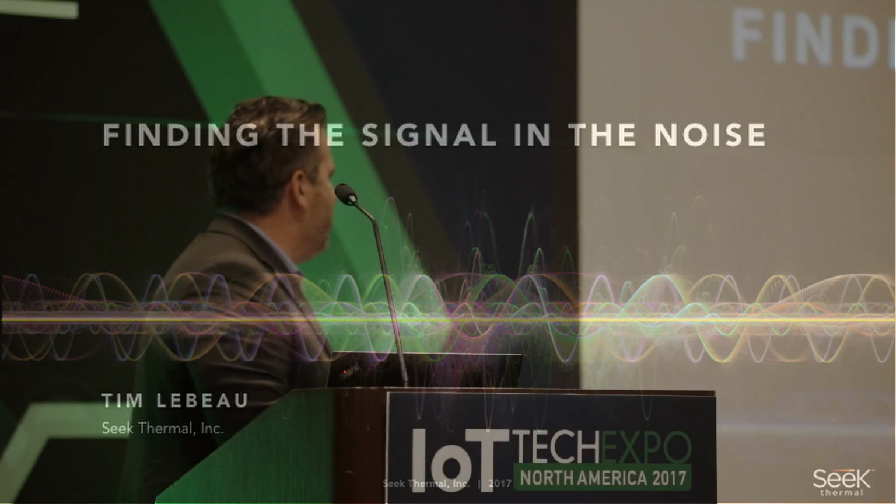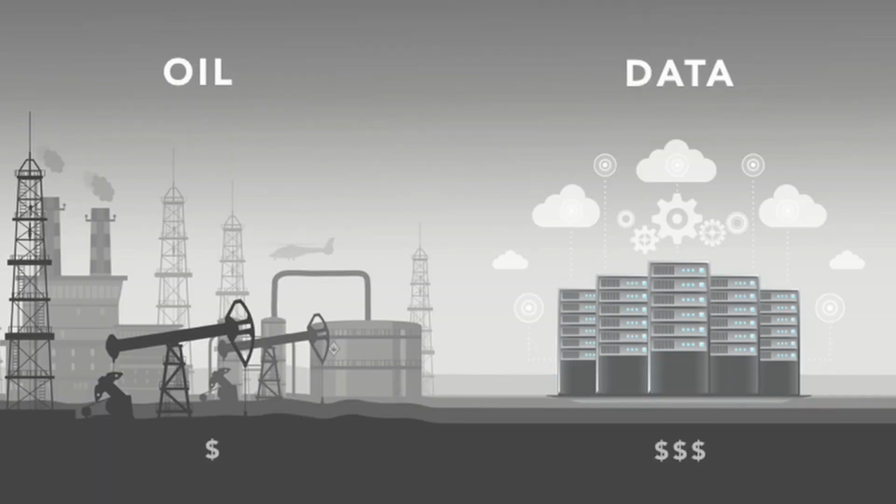Really, the point of my presentation today is finding the signal in the noise. There's so much noise in this space. What's really relevant and what's not relevant? So where's the data? Data is a really important thing.